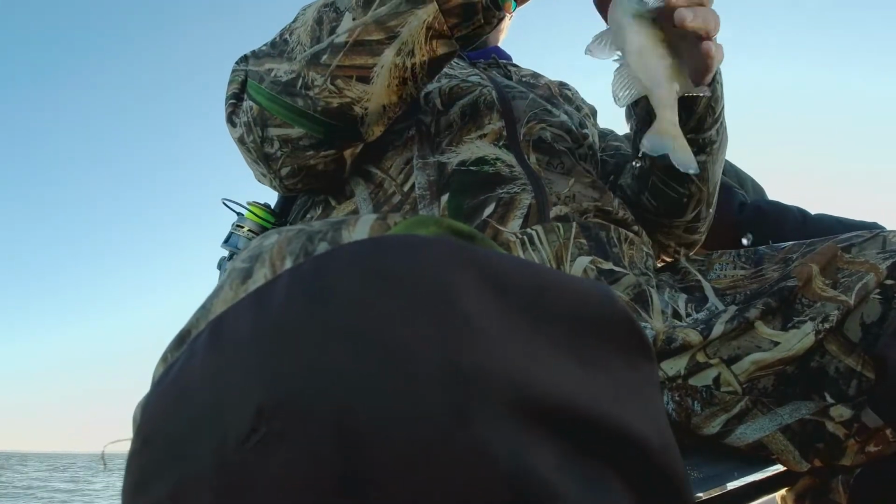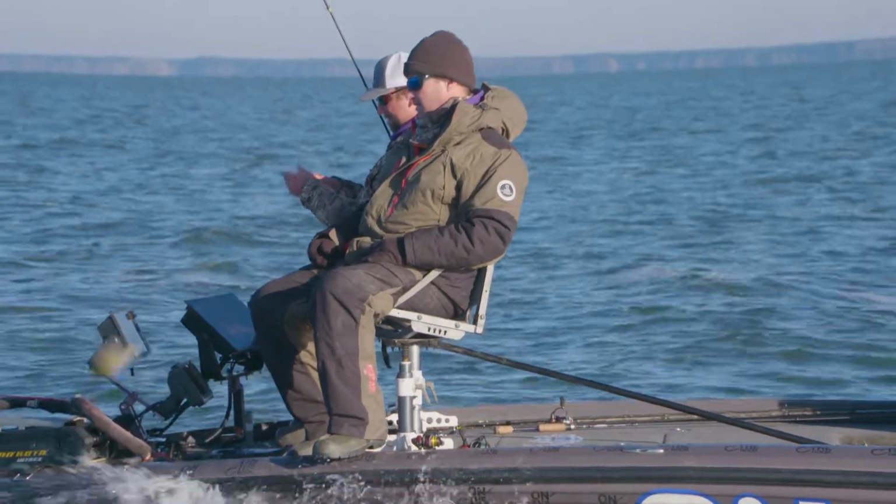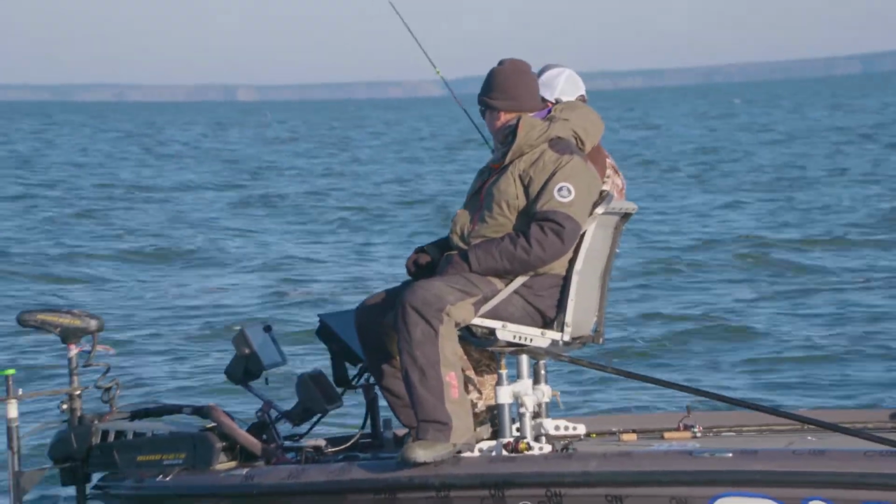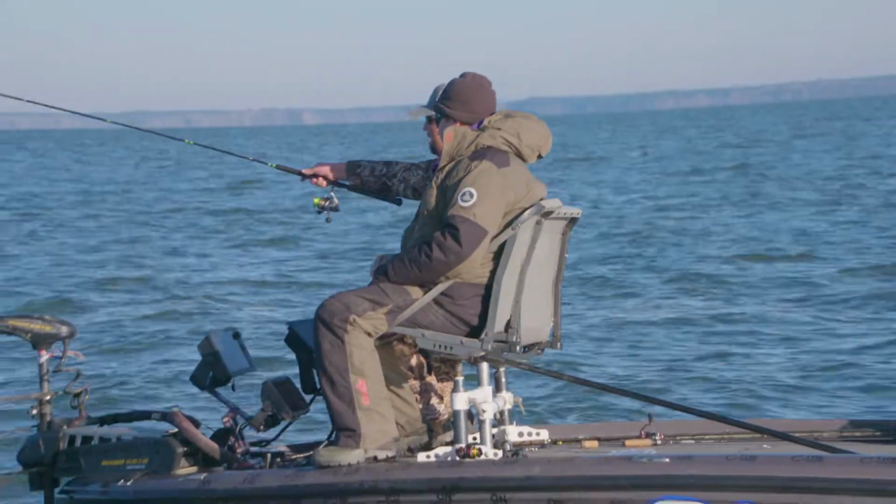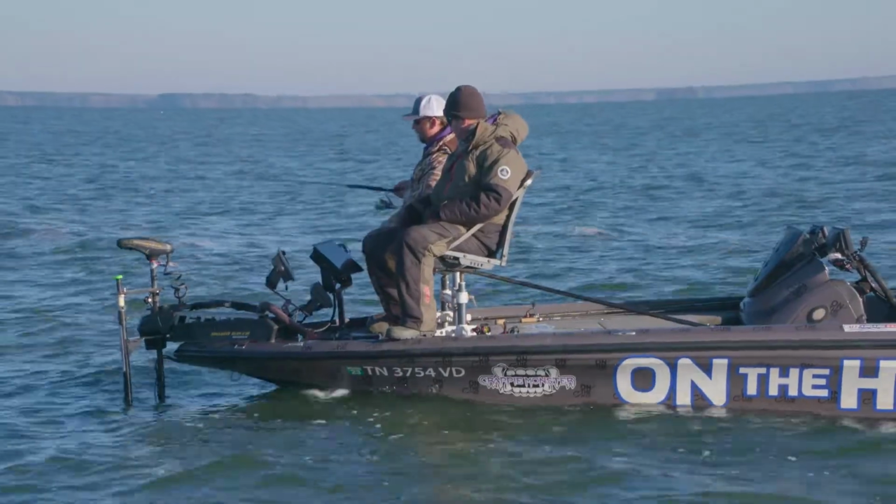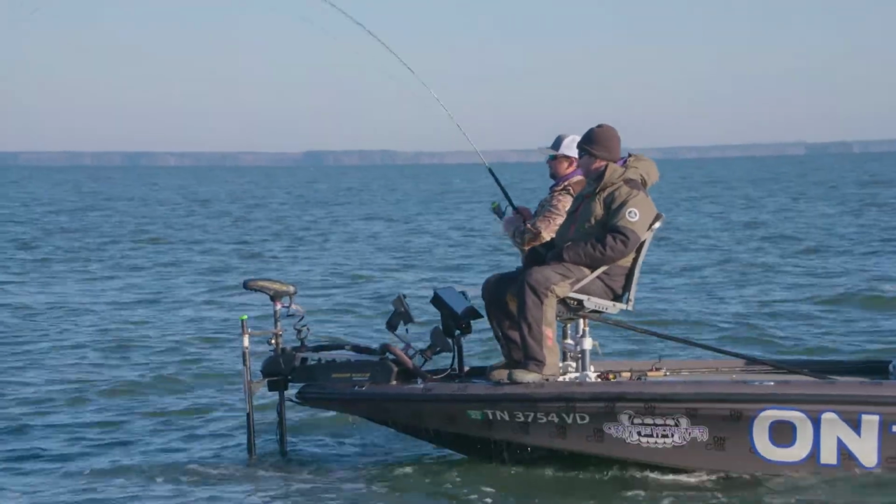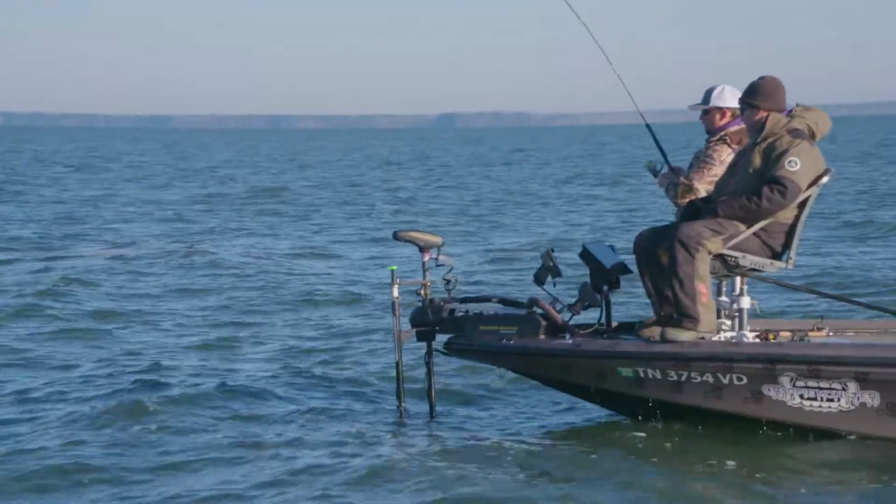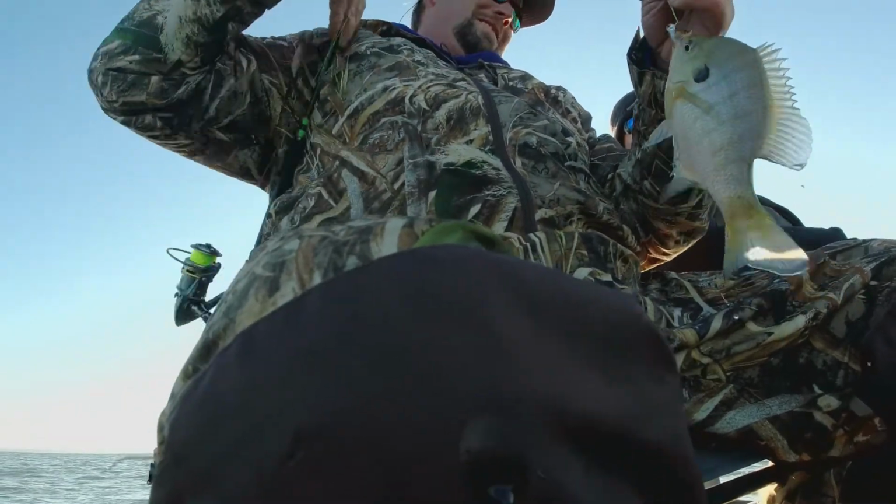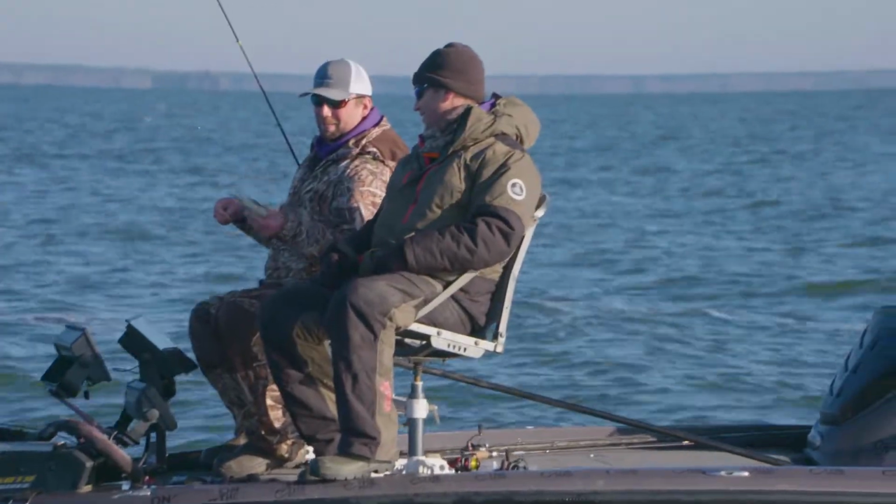I've seen them out of this lake. They get a whole lot bigger than that one. Fun to catch sometimes, especially when you can't catch nothing else. We gotta leave these alone. That's a little bit better brim there.